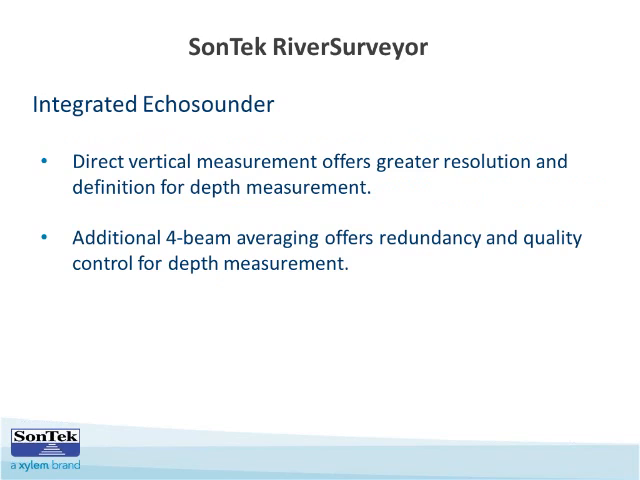An integrated echosounder is built into the RiverSurveyor. This provides a direct vertical measurement of the bottom. In addition, there's a 4-beam depth profiling at different locations across the section. This may not always give the best representation of the cross-section, but we do use it as a QA to our vertical beam.